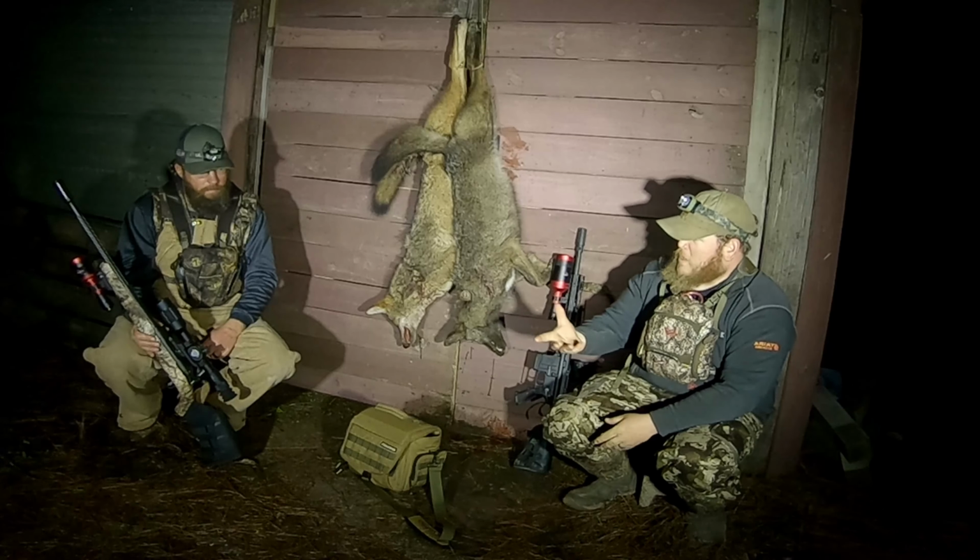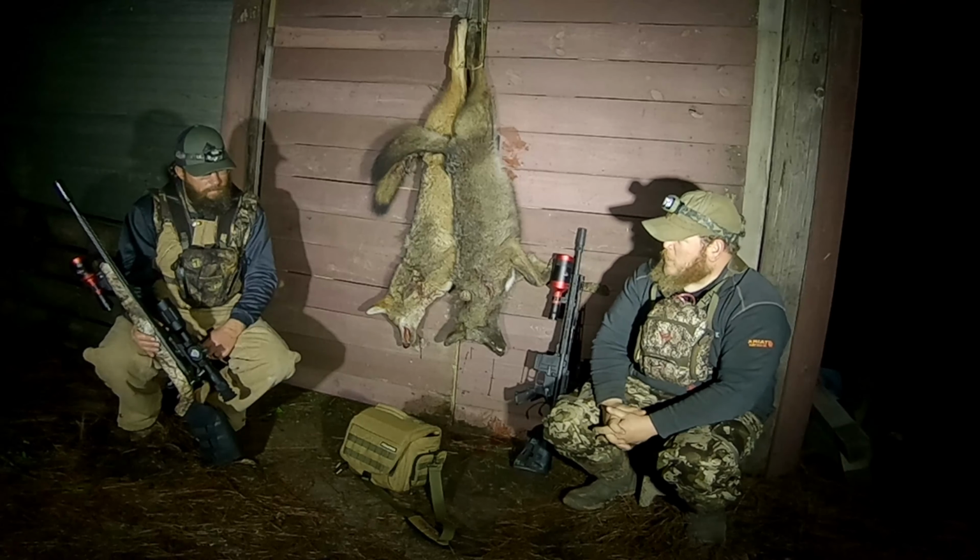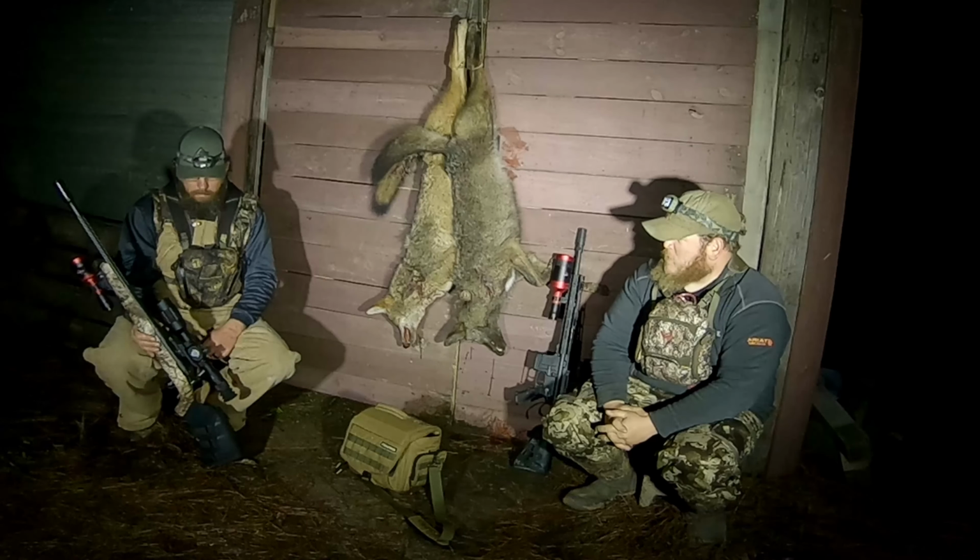You can see our breath, it's 32 degrees, and it started at 35, and that battery life on that scope has held up. So we started hunting at 7. When we get done with one set, we turn them off, put them in the truck or buggy, go to the next set, turn them back on, turn IR lights on, get it all set up. So I don't leave it running constantly.